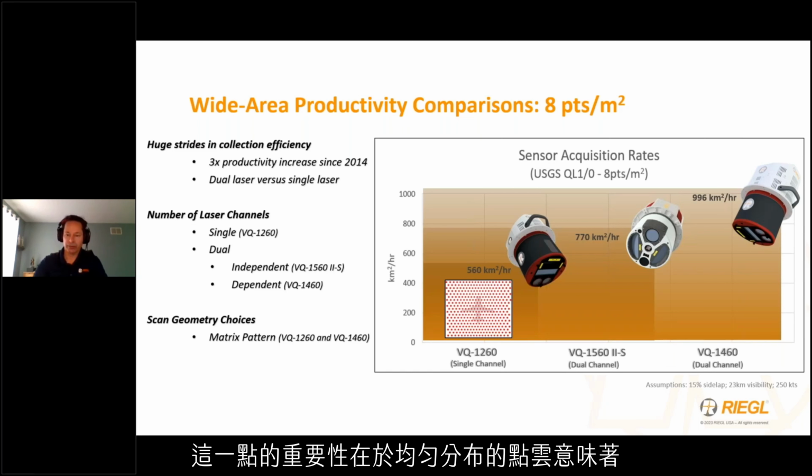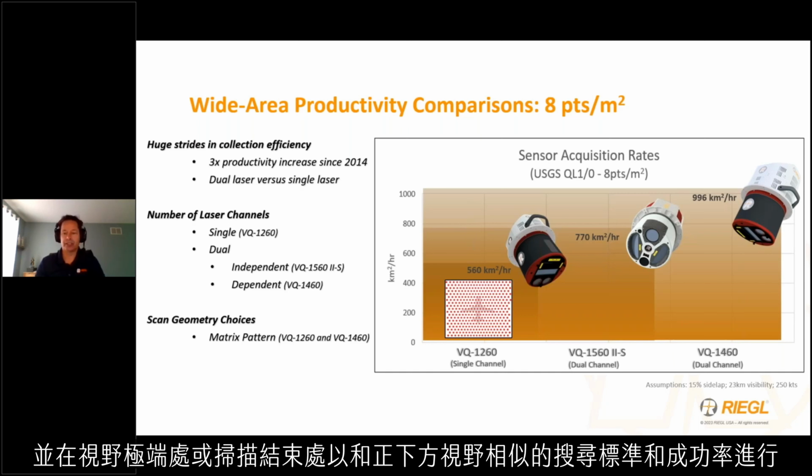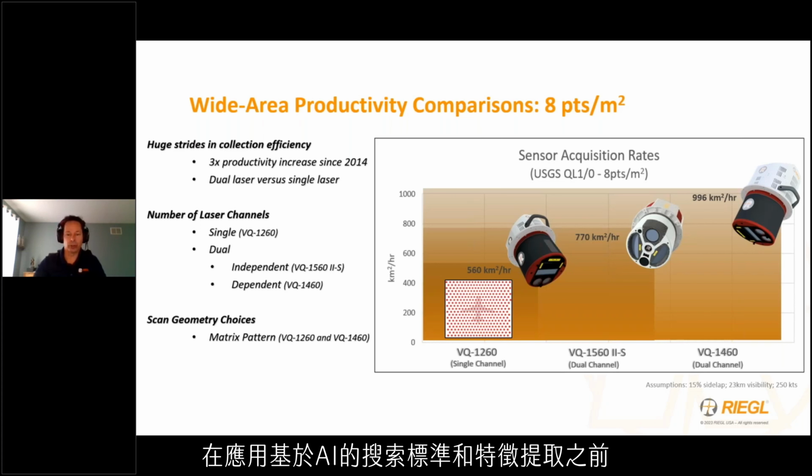What is important about this is that a uniformly distributed point cloud means that AI algorithms can operate just as effectively and with similar search criteria and success at the FOV extremities or scan ends as at nadir. This is immensely valuable for automated classification routines such that the entire swath width is considered usable. There is no requirement for scanned endpoint decimation to normally distribute the points prior to the application of AI-based search criteria and feature extraction.